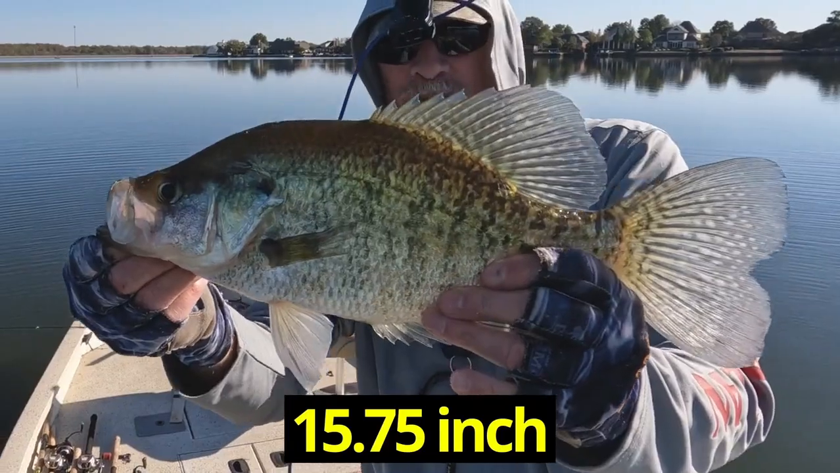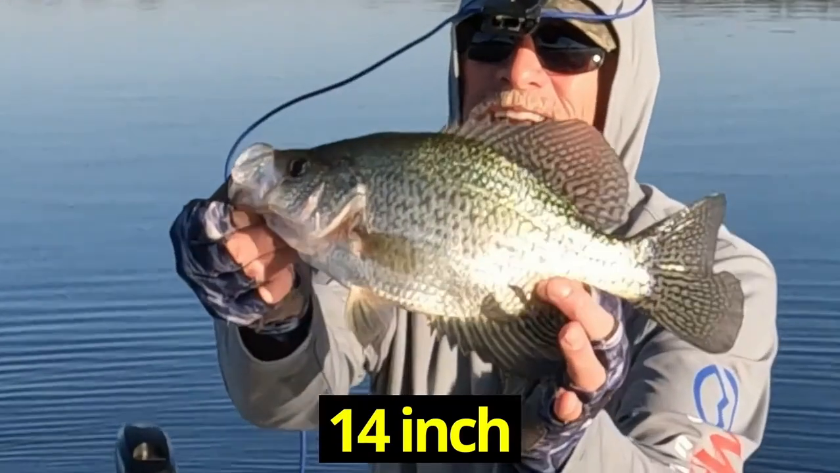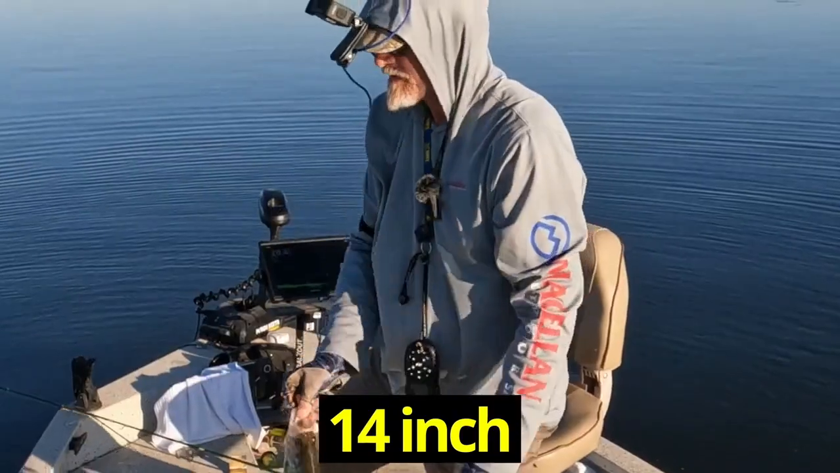The good thing about fishing in the fall is the crappie are hungry. We ended up catching some nice crappie, and I'm going to show you how I caught them.